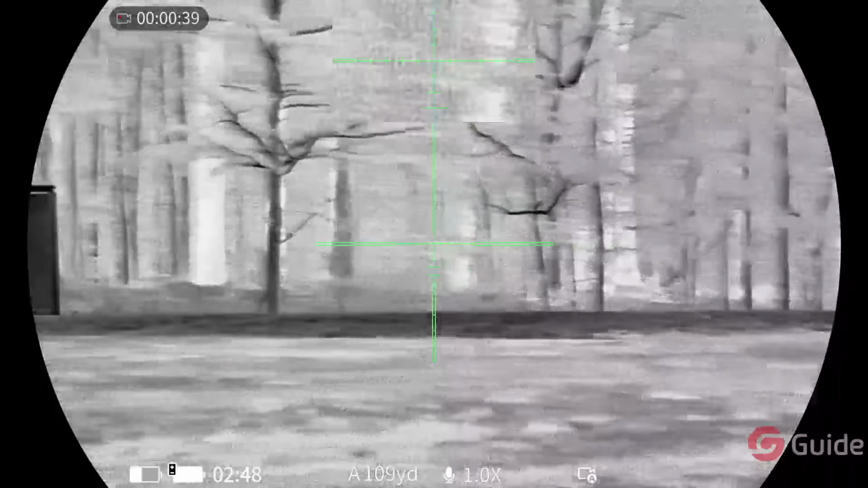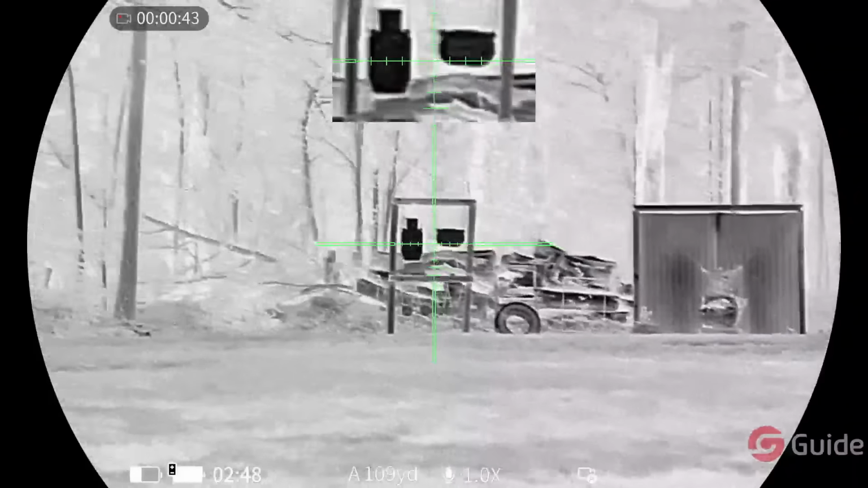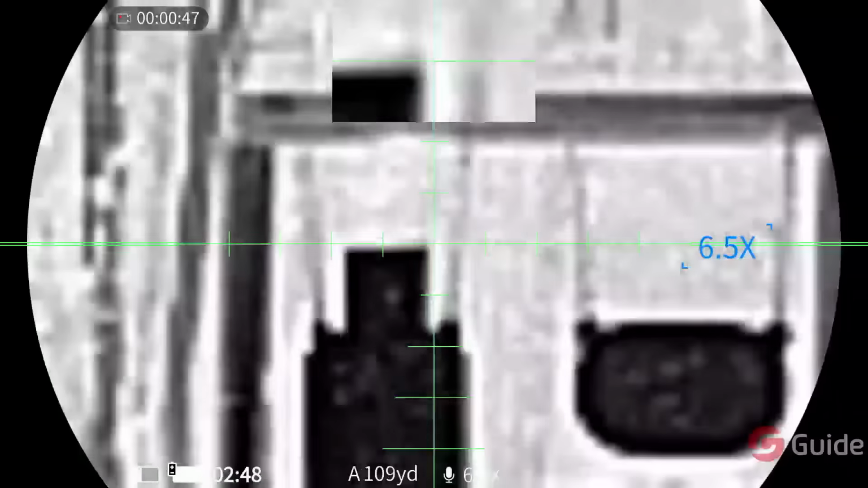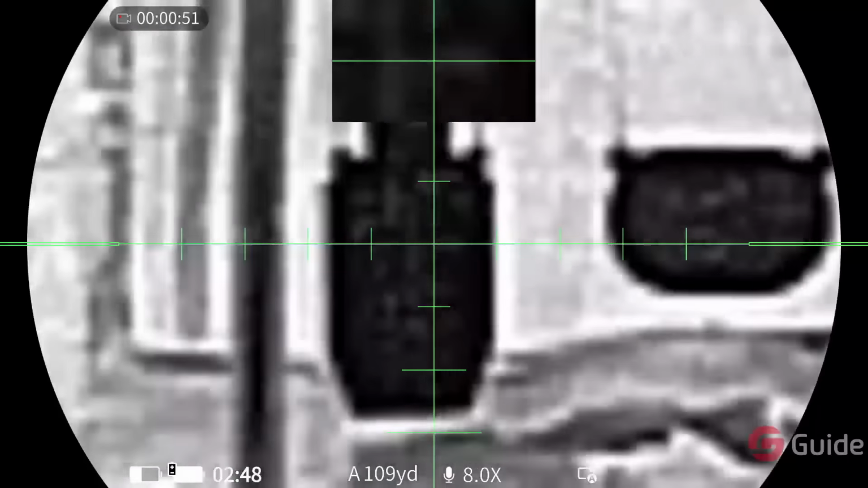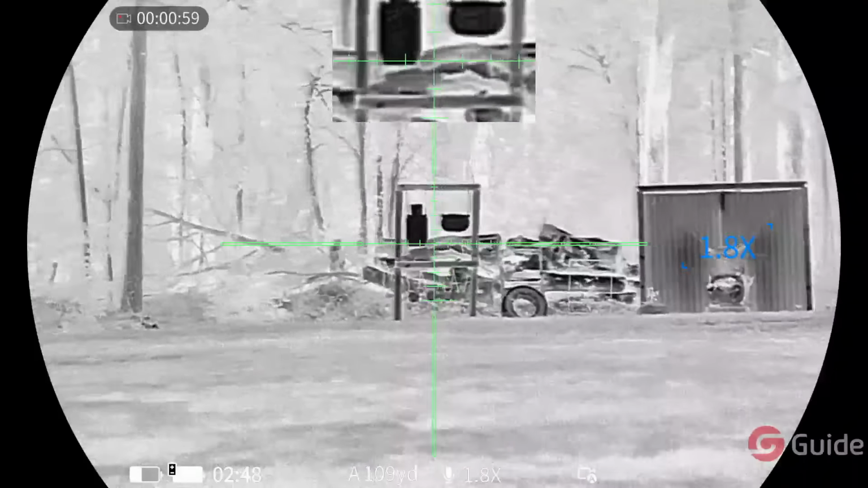And the reason that that may be a big deal to some people is, let's say that you're hunting somewhere where you could potentially take a 200-yard shot, and let's say you're hunting by yourself and you call in 3 dogs. I don't want to have to sacrifice my base magnification wide field of view to be able to get that higher zoom level in my picture-in-picture.